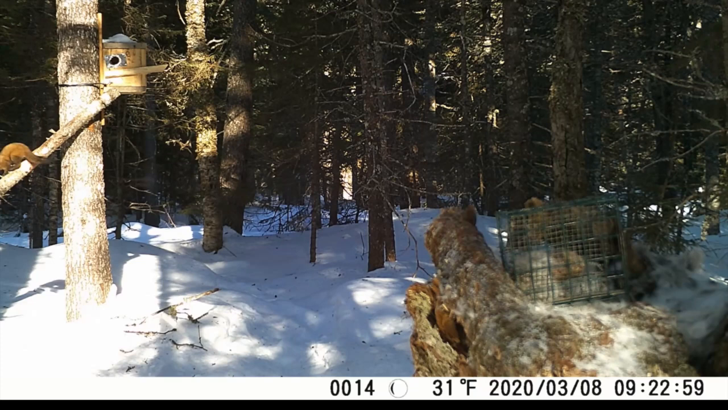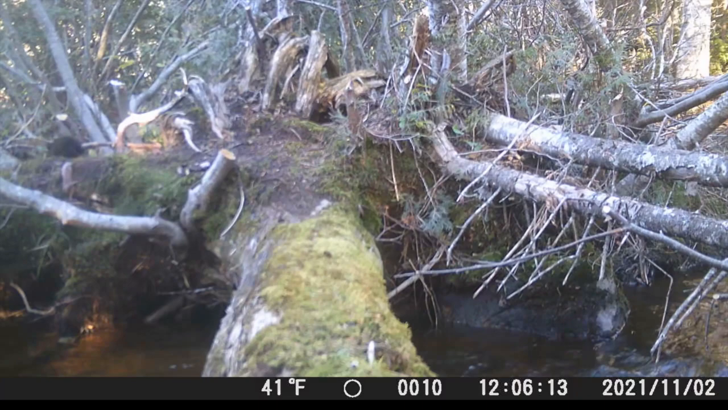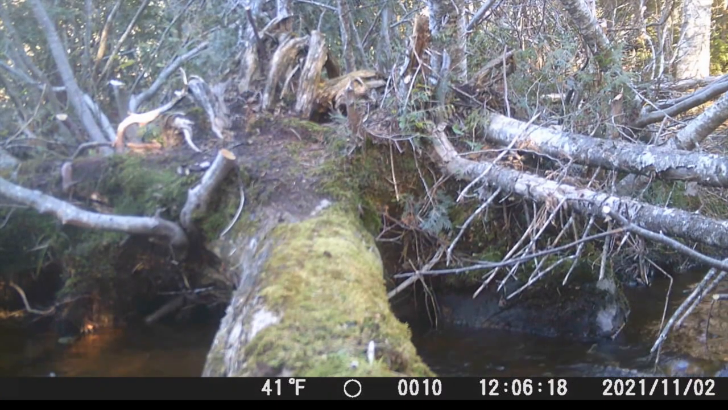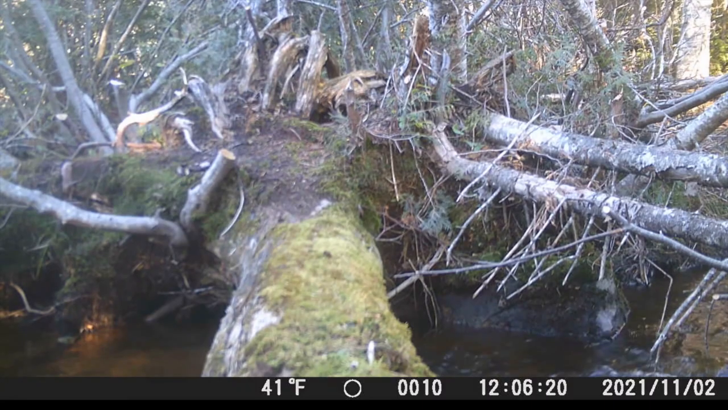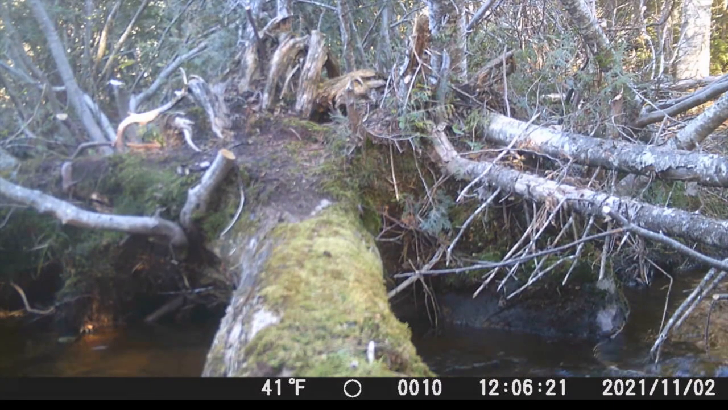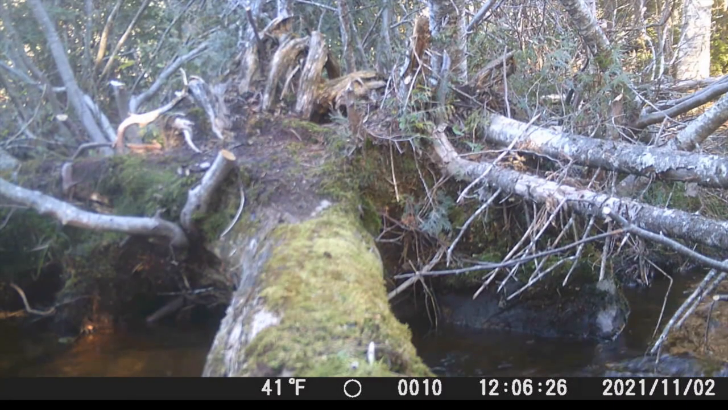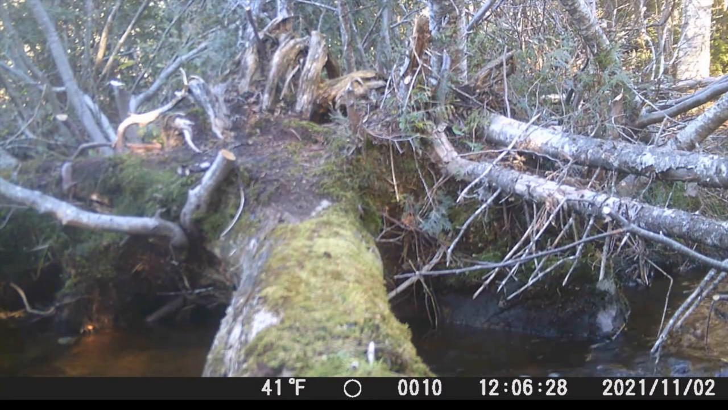You had martin there before? Yeah, yeah. I've seen martin there 3 times now. I've physically seen them, and been able to get pictures of them. This is the log. You saw a mink running across that log. Fallen logs across brooks are fantastic. You'll see some really nice footage later on at this particular log and another log as well too. Some really cool stuff.